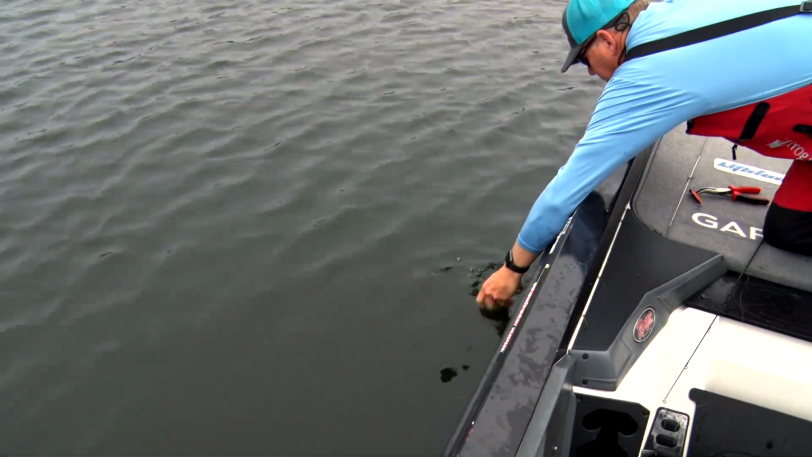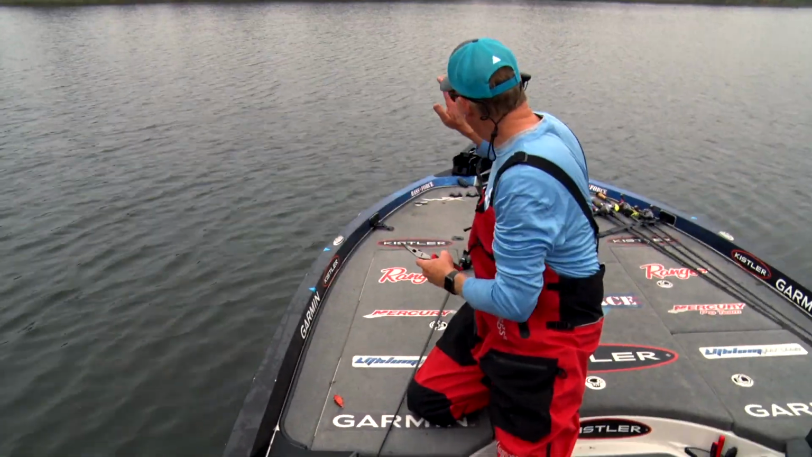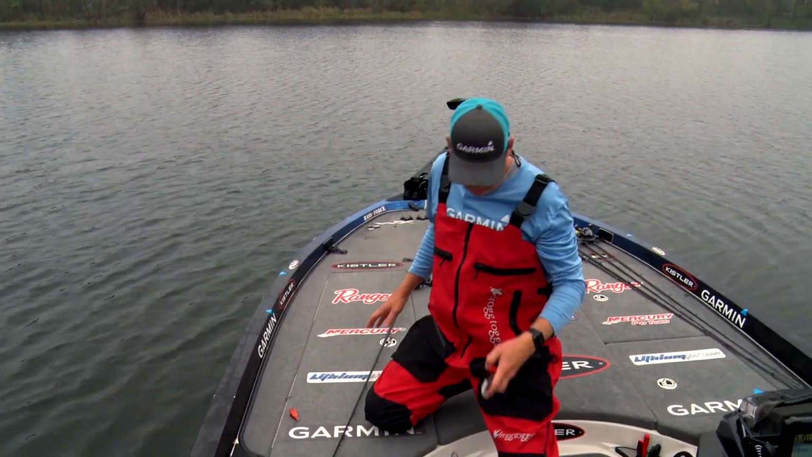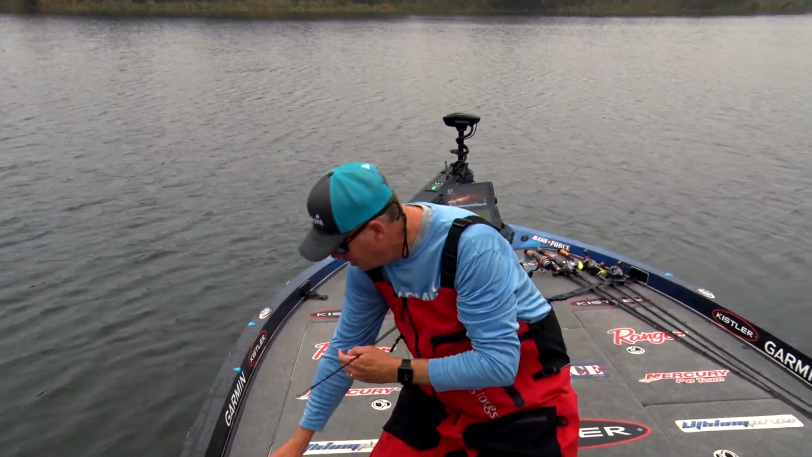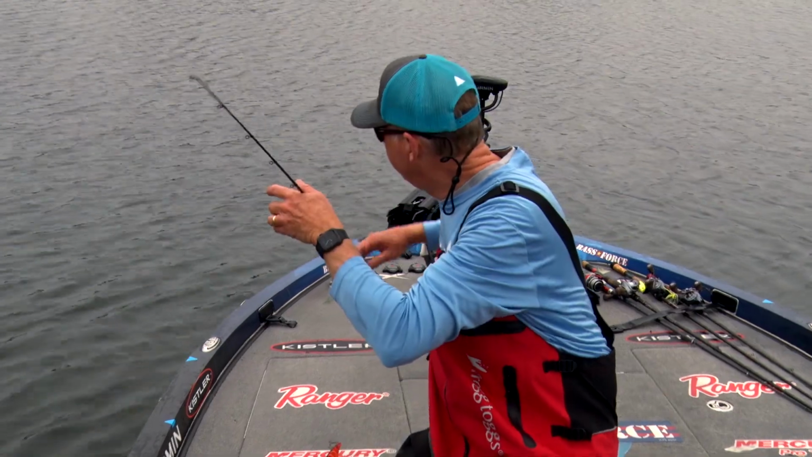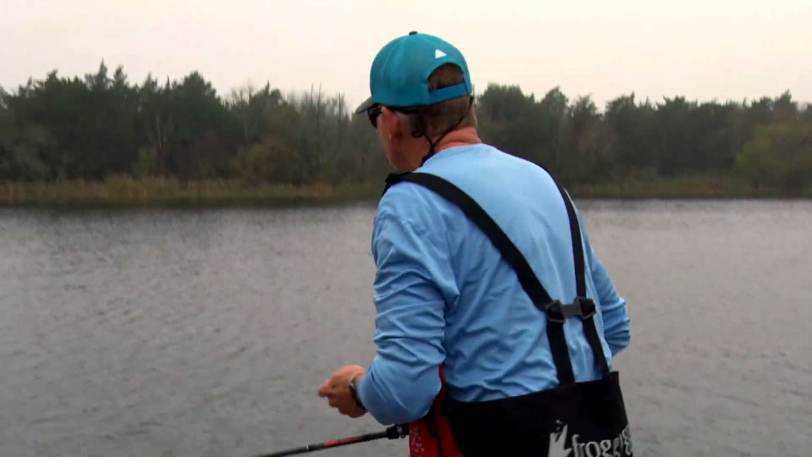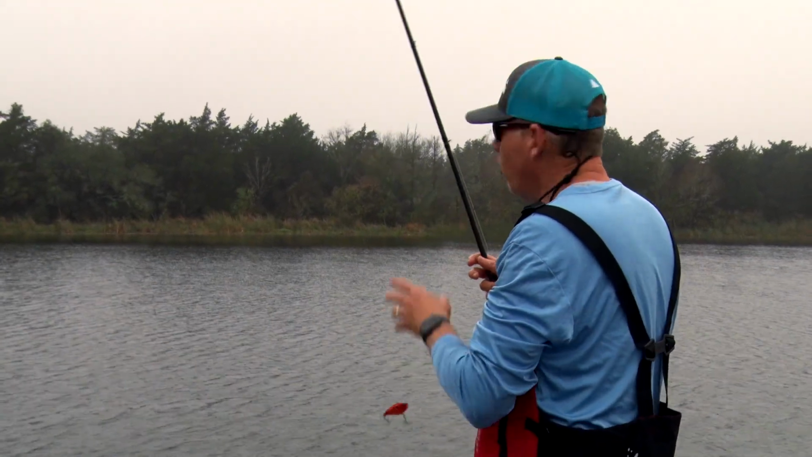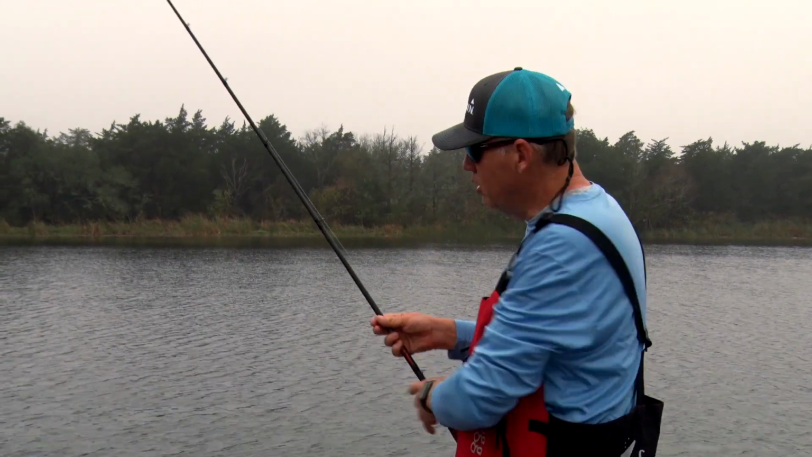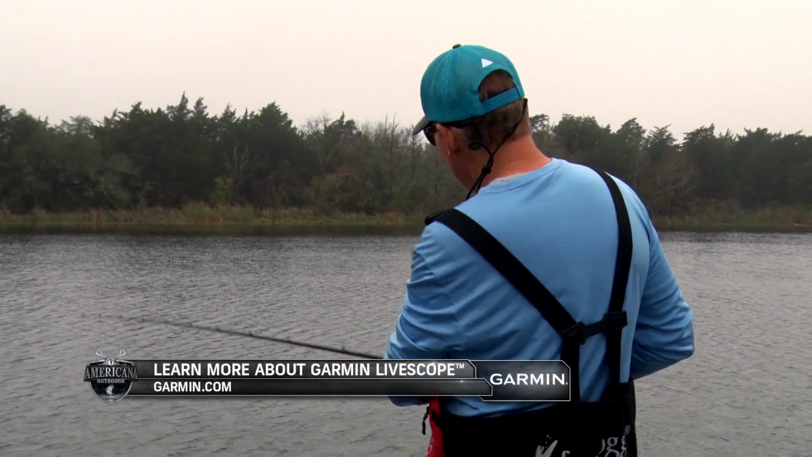What I'm doing is I'm just using Livescope to literally find the very outside weed line here, and it allows me to be real precise with my casts, and I can be very efficient. You know, when a weed line's on the surface, you can see it. You know where to cast your spinnerbait or whatever you're fishing. But when it's under the water, it's died back because we're in the wintertime, it's cold weather, but I can see it and I know exactly where those outside lines are.